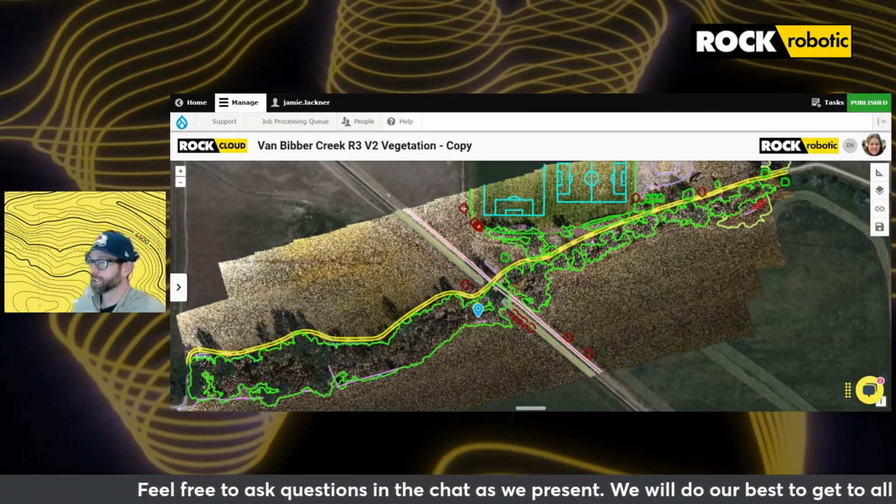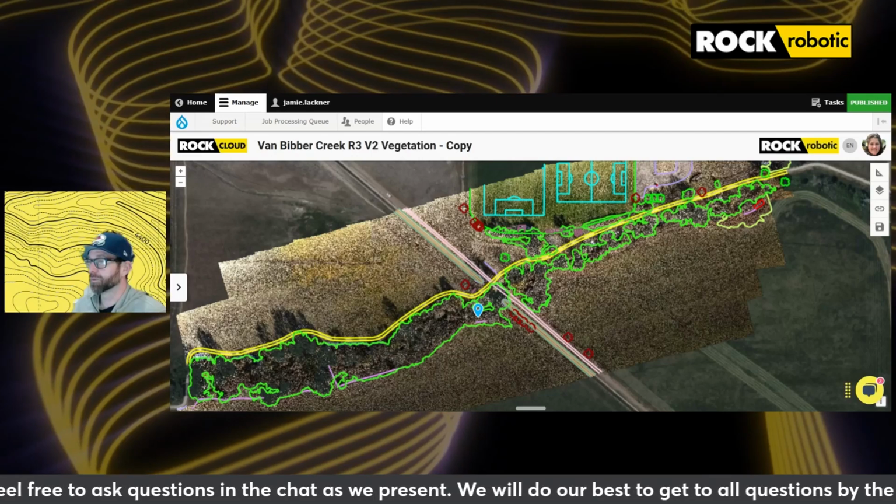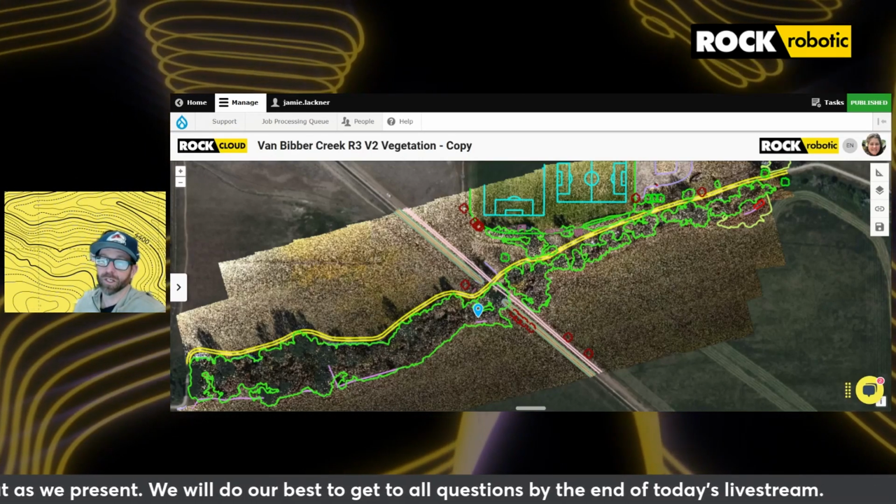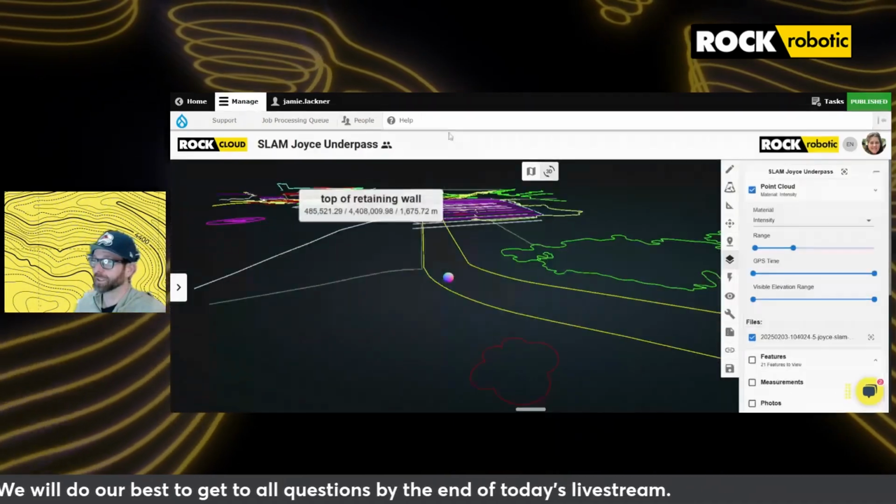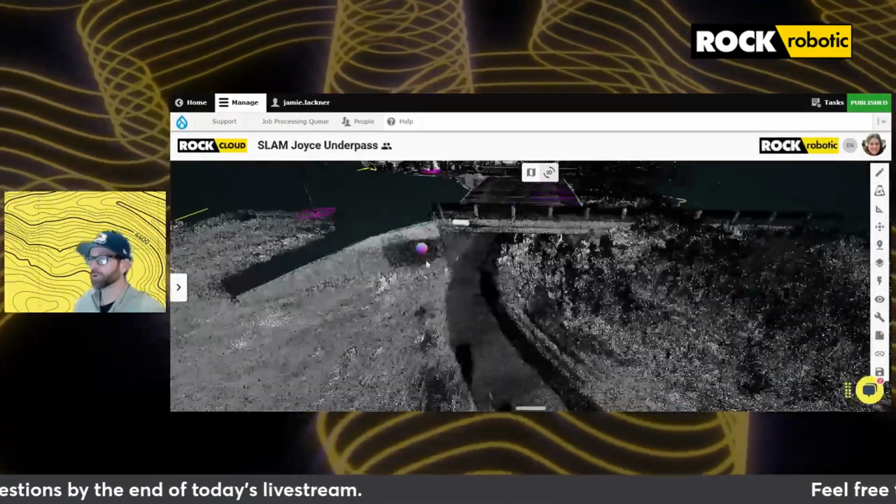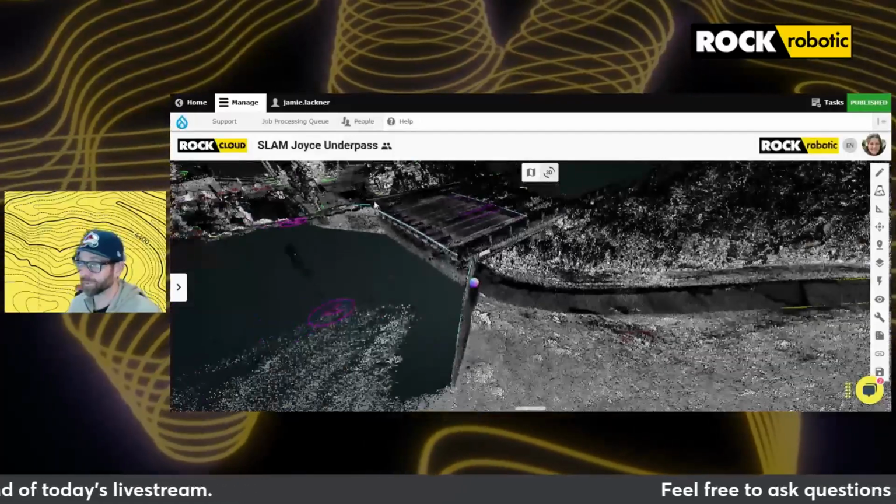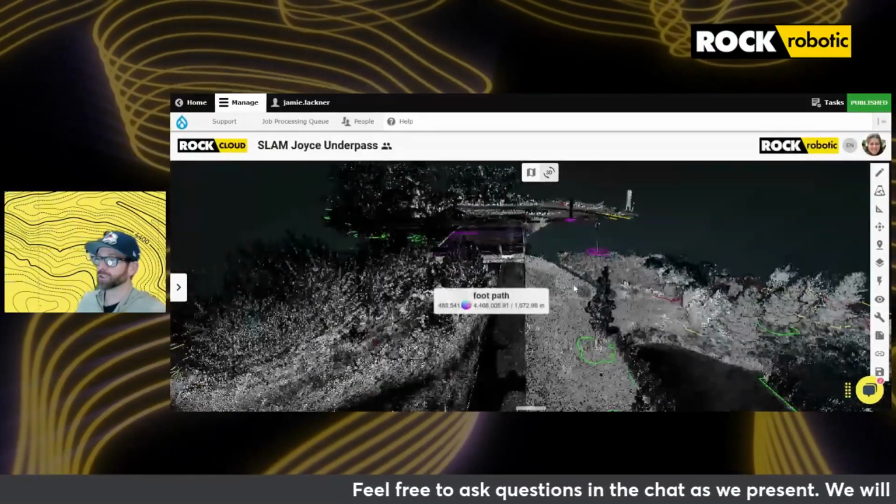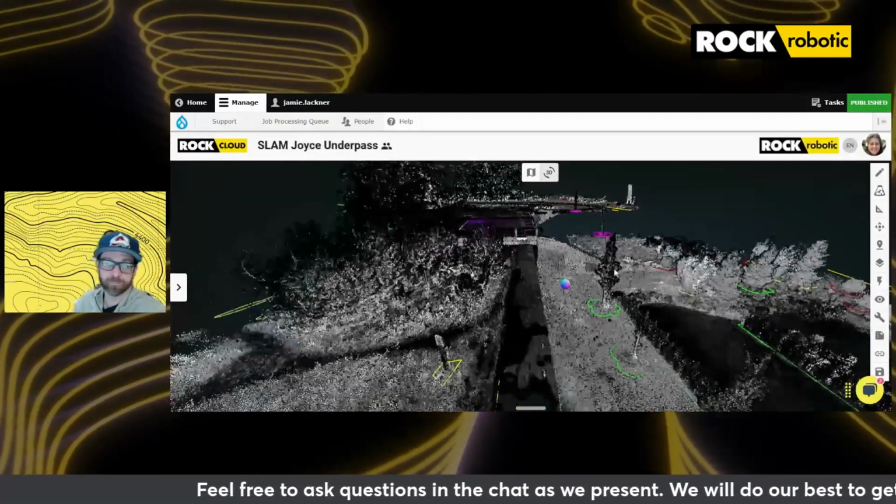Also, we're not just limited to data collected from a drone survey to generate planimetrics. The next data set we're going to look at is planimetrics derived from a SLAM data set. For those of you who were at Slamboree last month, hopefully this data set is familiar. It is our Joyce Street underpass data set.